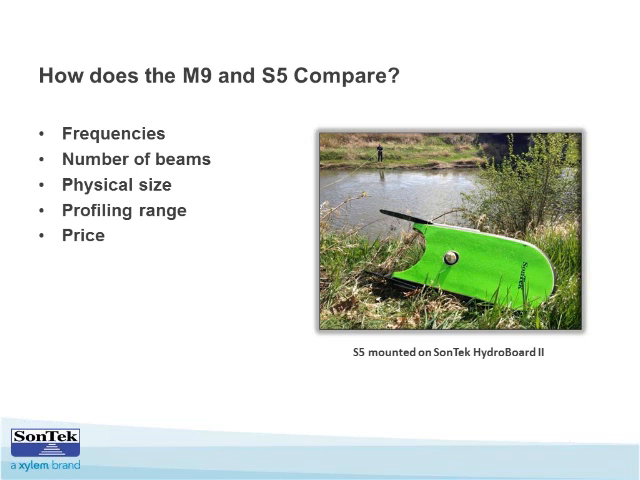The number of beams is also different. As the name suggests, the M9 has 9 beams total, versus 5 on the S5: 4 slanted beams and 1 vertical beam used for the echosounder. Like I mentioned, the size is significantly smaller on the S5 than on the M9.